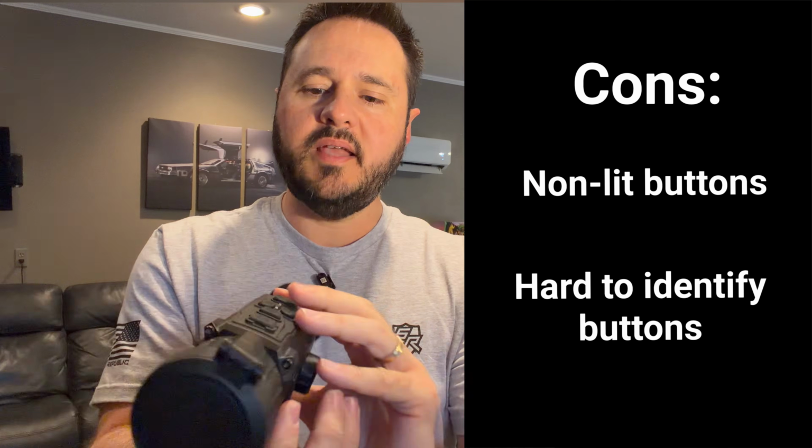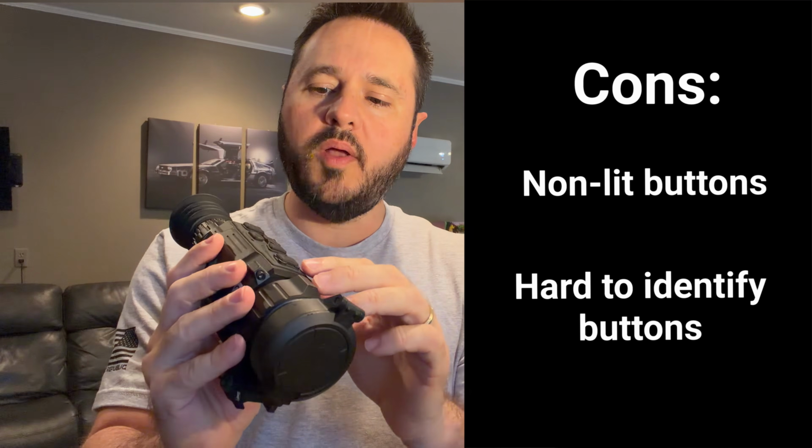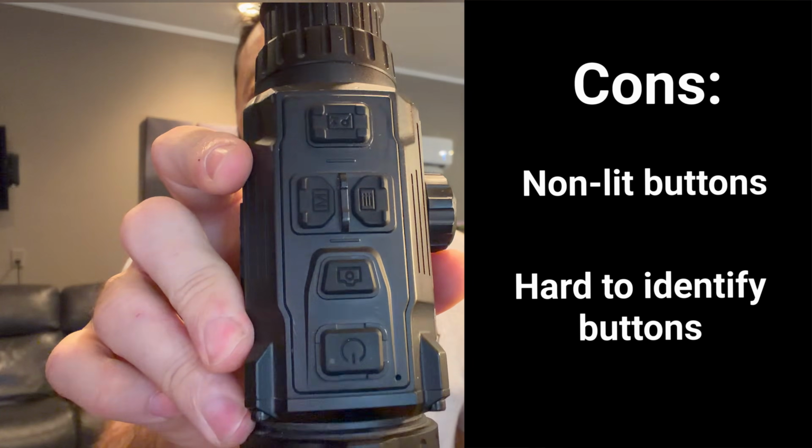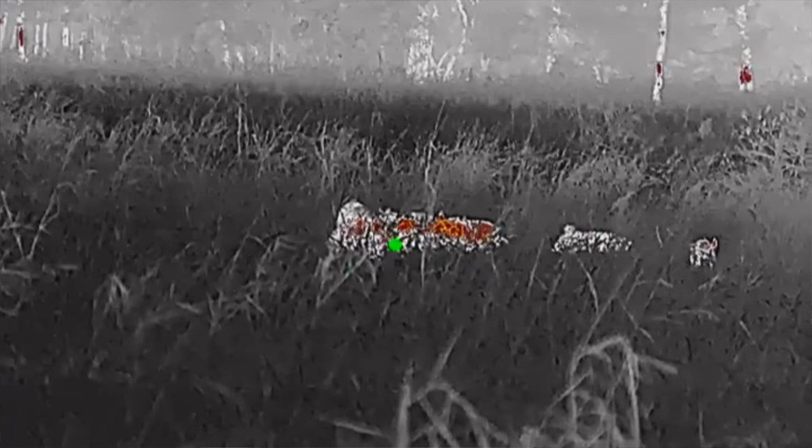Mainly, I don't like these buttons. They're not lit, so I don't know what button is what in the dark. If all the lights were out, I can't tell what this is. So you have to have this memorized, and I don't memorize buttons, especially when you see something and you want to hit the right button. It's seconds, and I don't want to be fiddling with all the little buttons. So that was probably my biggest gripe about this.